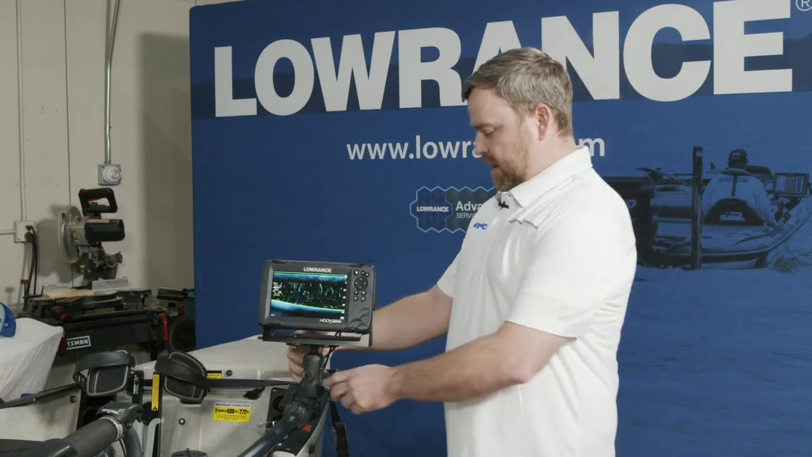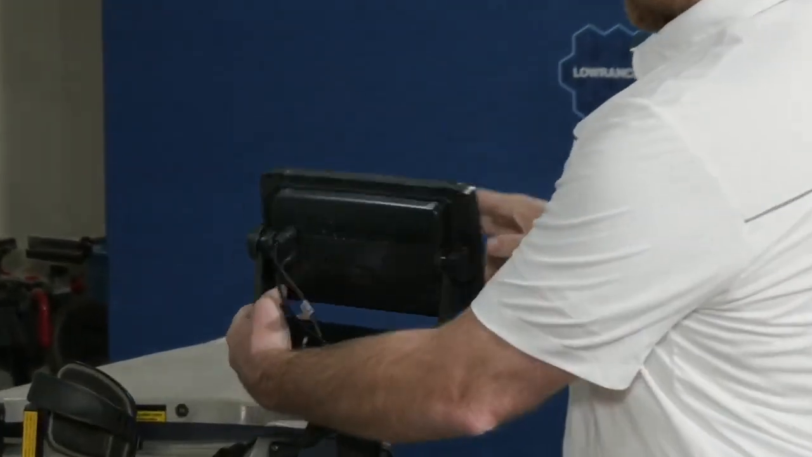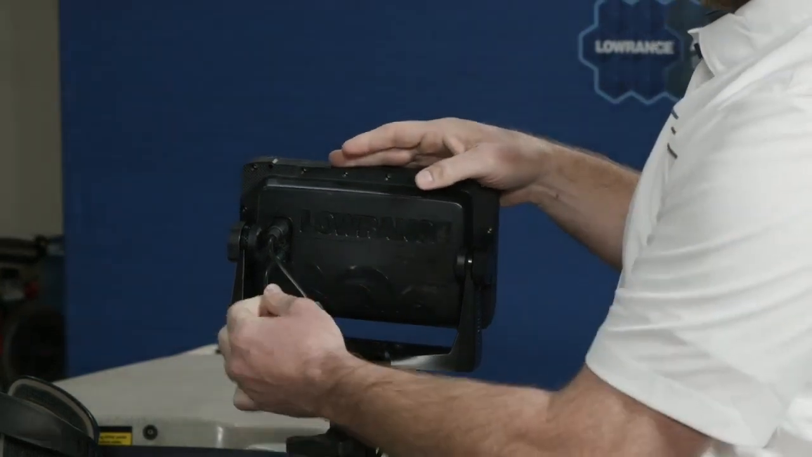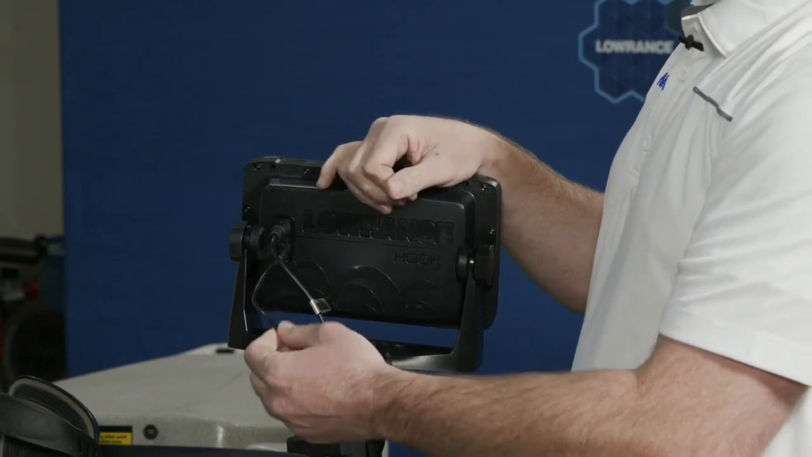If we spin this guy around real quick, you can see right on the back, I have 2 connectors. I have my power, it's 2 wires, positive, negative. You can find hot, positive, negative right underneath your dash.